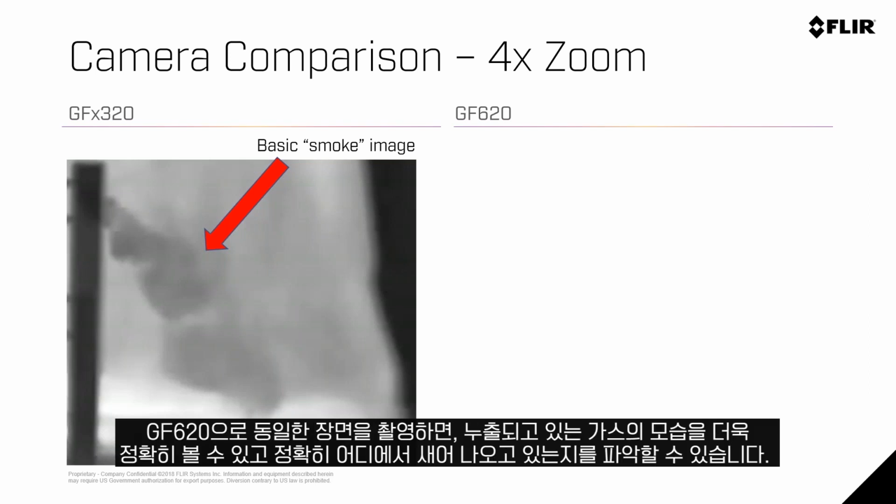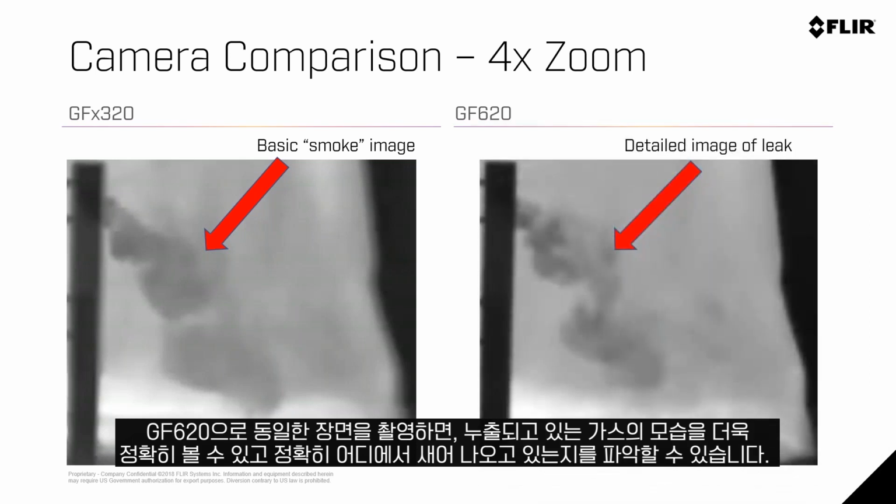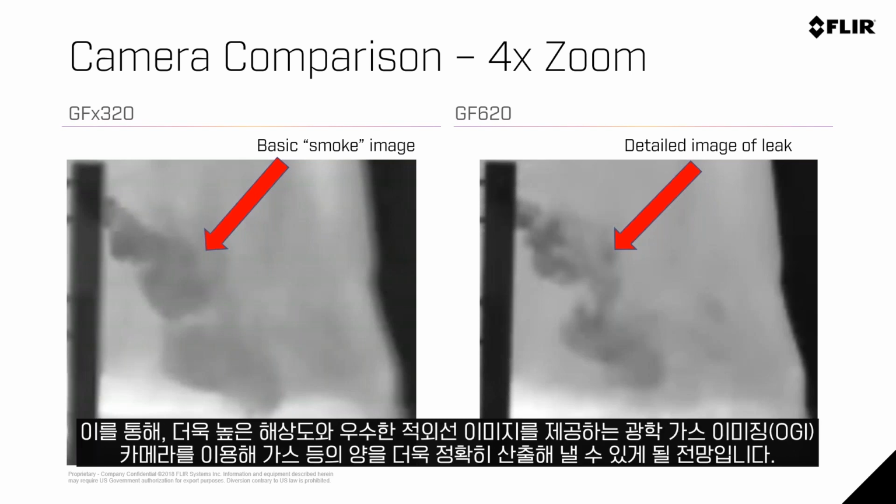But if I take that image with the GF620, I begin to get full detail of the turbulence of that gas leak, see where it's going, where it's coming from. I get better detail on the background. And we fully expect this to work very well with our quantification systems in our partnership with Providence Photonics, to be able to quantify better with a higher resolution and a better quality infrared image for optical gas imagers.